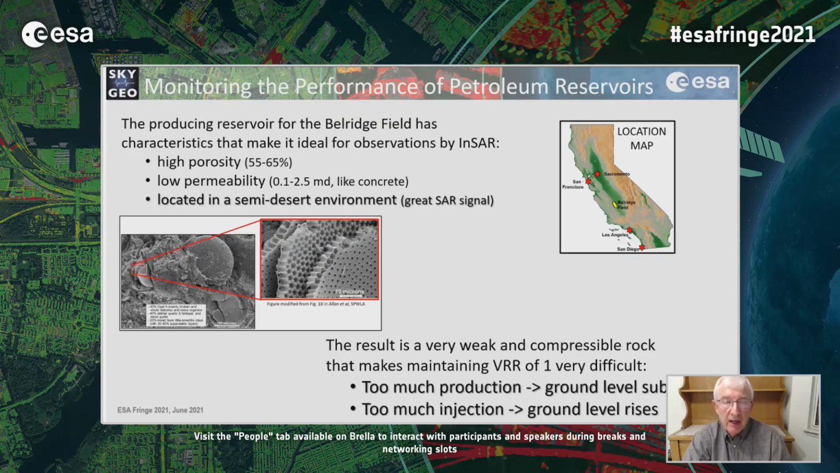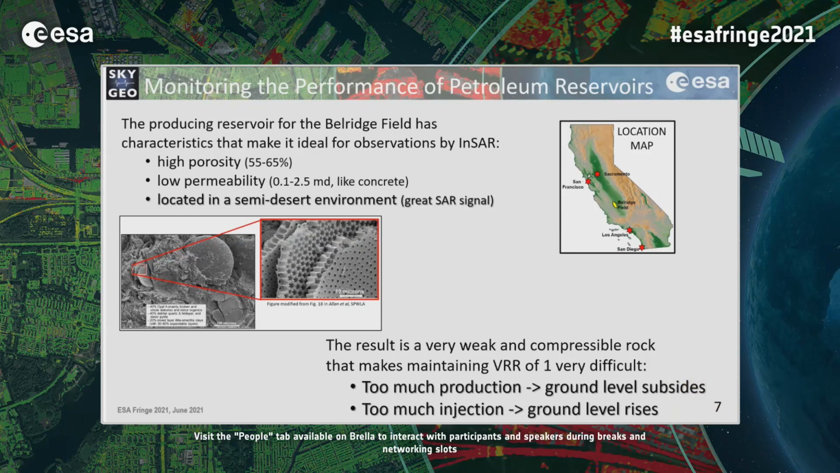So very luckily, the type example is Belridge Field. It's got three characteristics that make it excellent for InSAR studies. First of all, very high porosity. I mean, 55-65% is unheard of, except in diatomites, really. Very low permeability, really it's less than concrete.